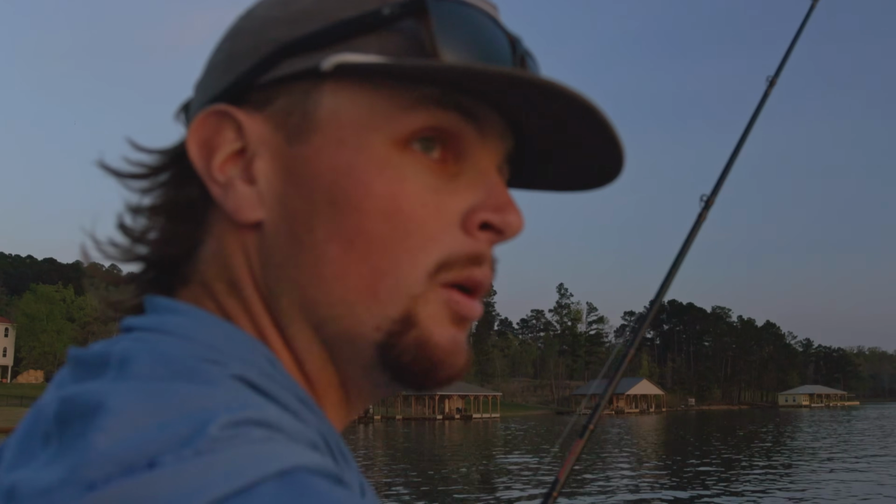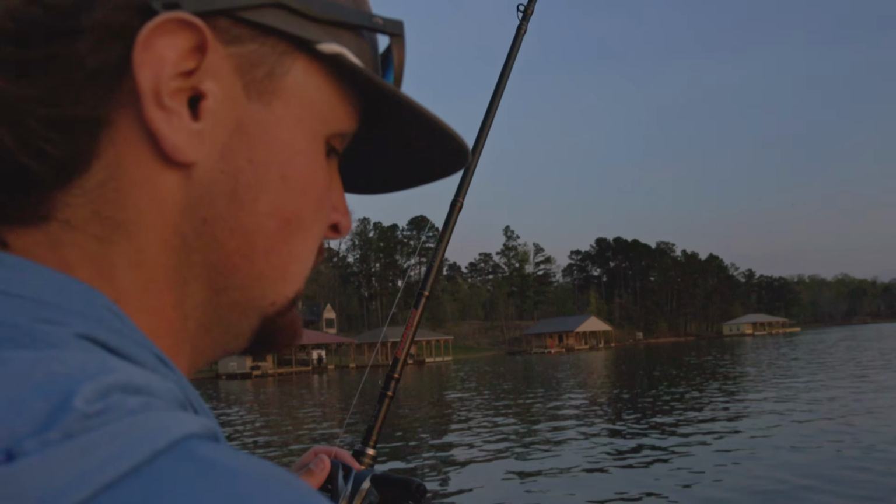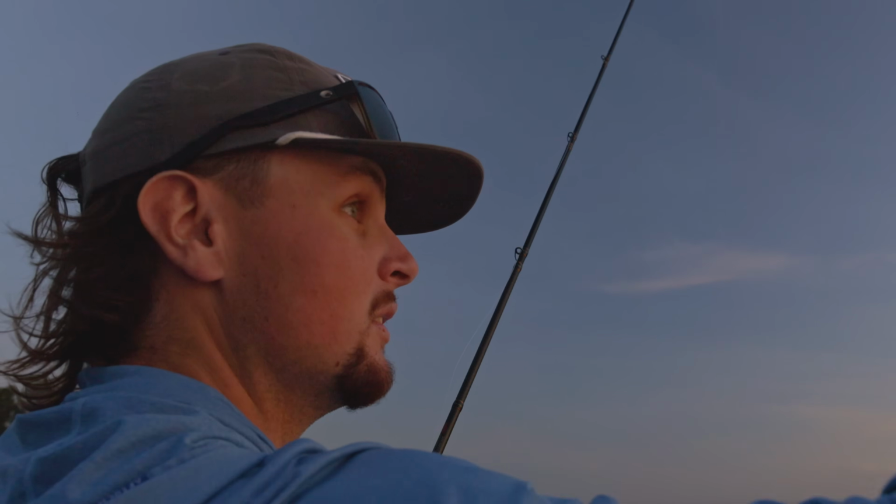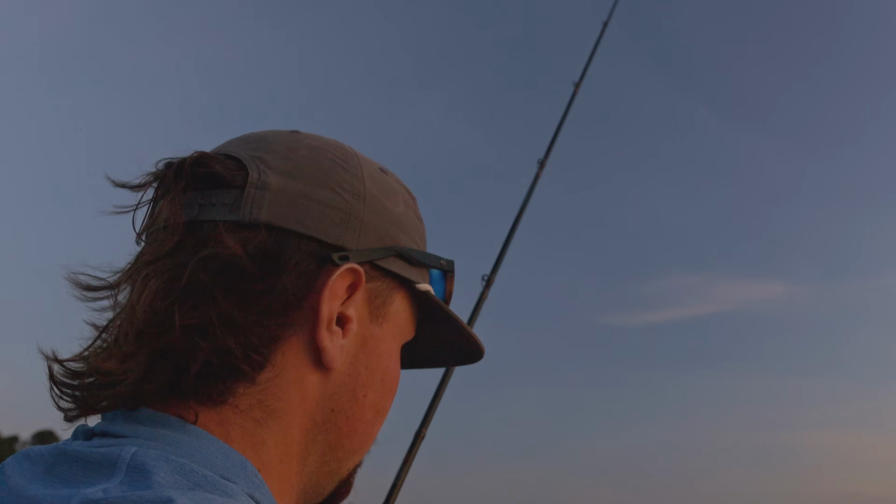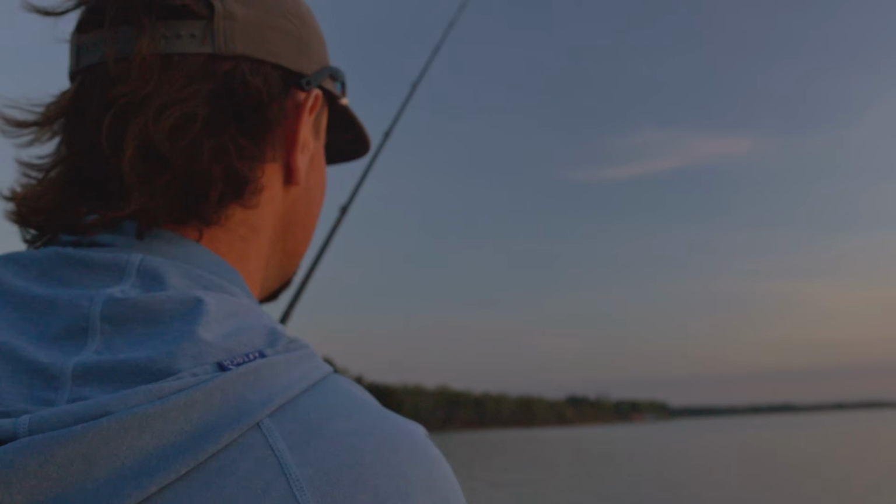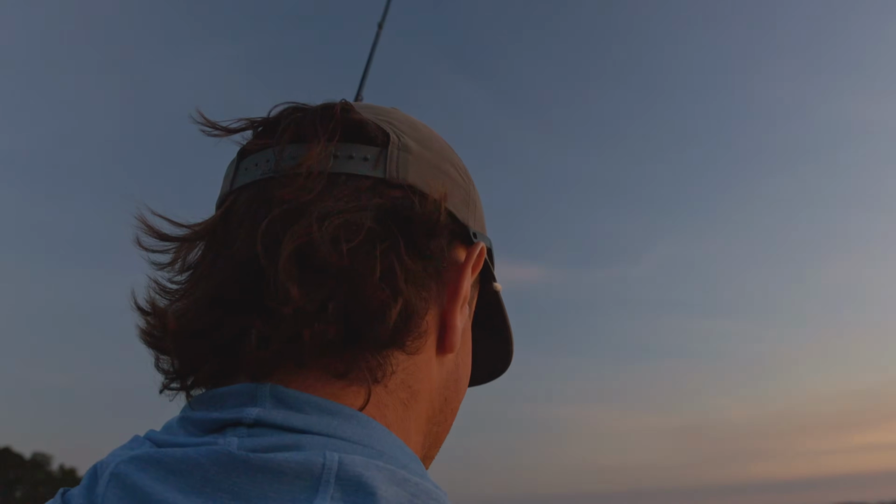So letting this bait go all the way down, hit the bottom. You gotta think, just because your weight hits the bottom doesn't mean your bait's on the bottom, so you gotta wait for your bait to come down. And then once it's on the bottom, just slowly start dragging. You can pop it every once in a while, but most of the time just let it do the work for you.